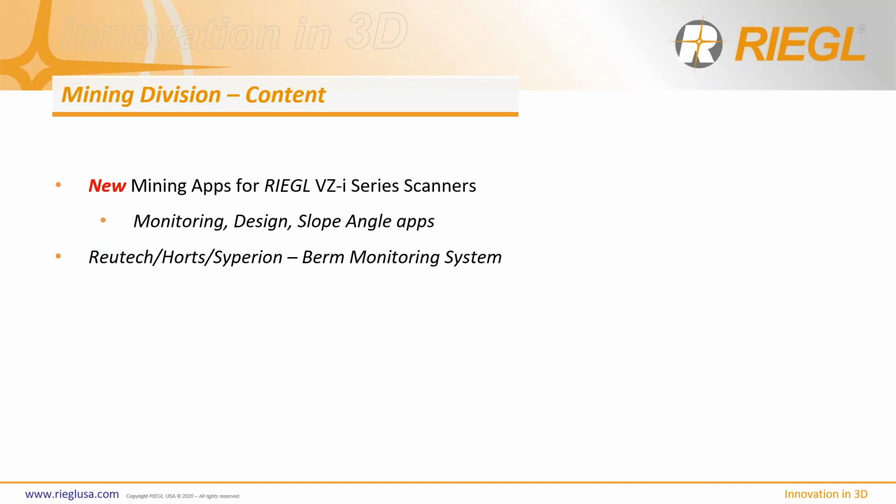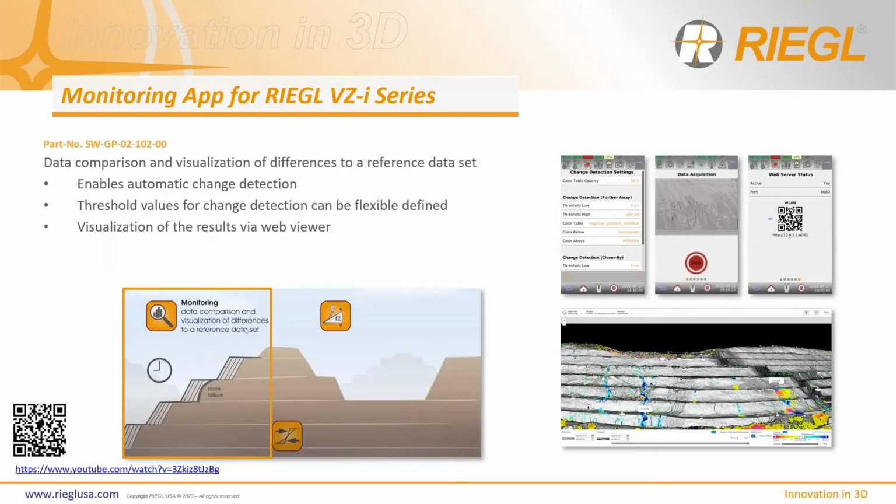But let's go ahead and look at some of these apps, right? So the first one is the monitoring app. This app is a very good way to stationary, permanently mount a system somewhere so that you can continue to scan an area and monitor the changes within that area.